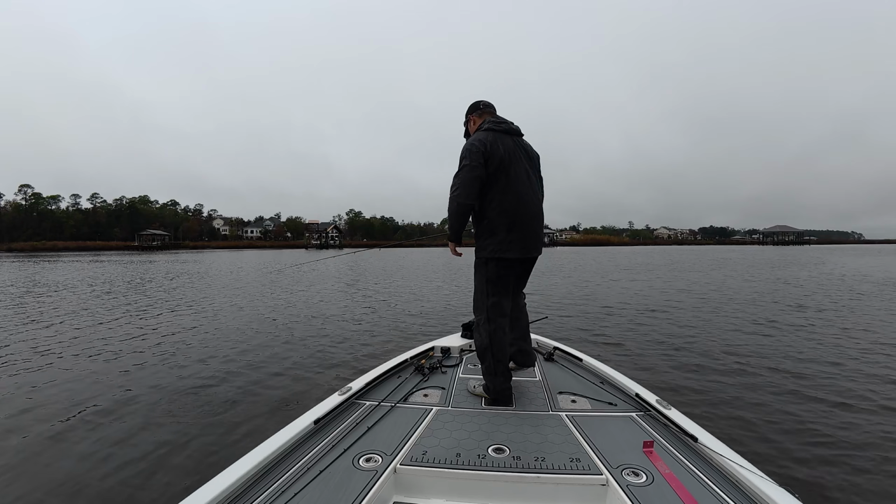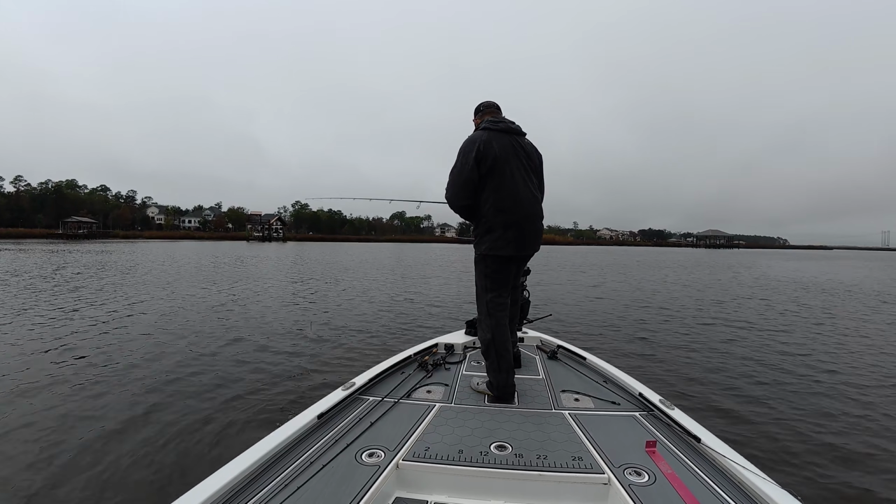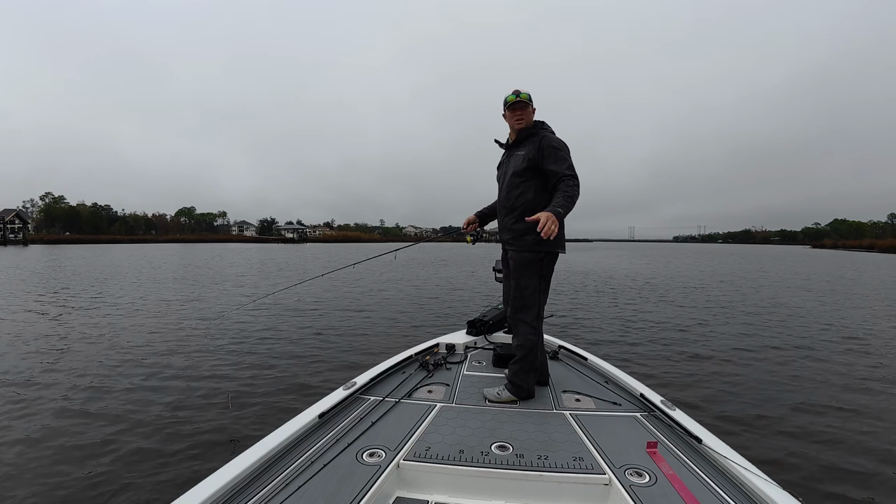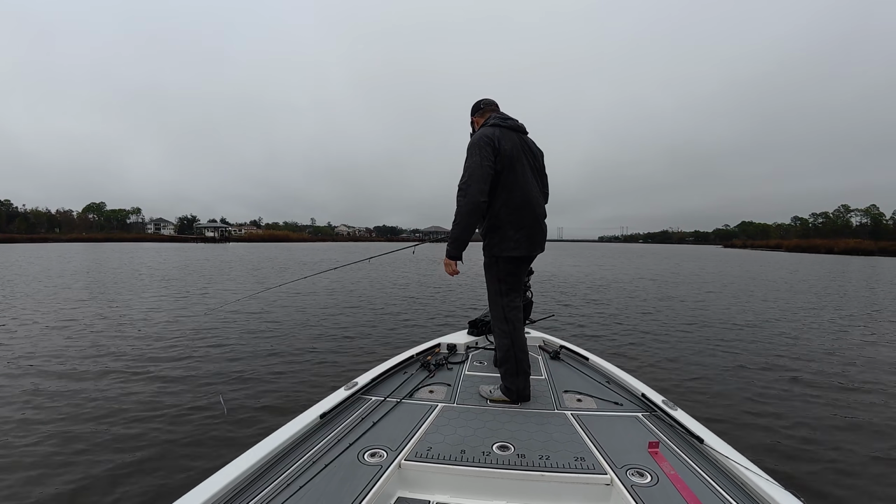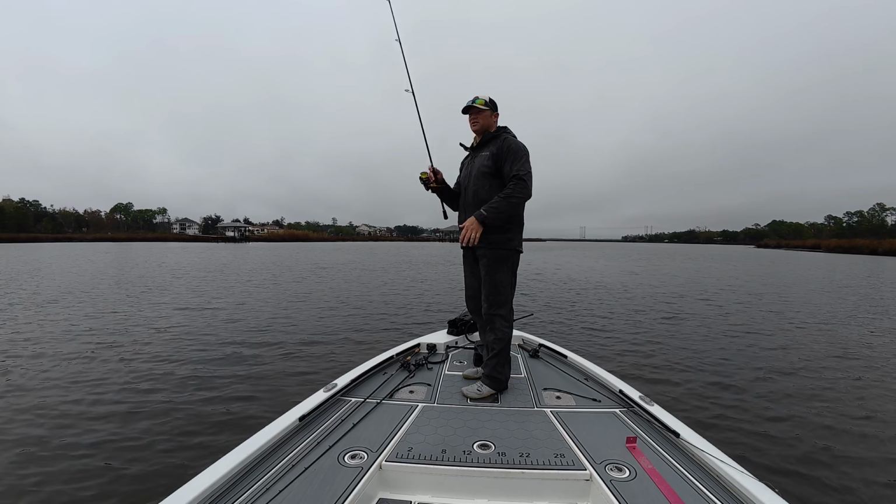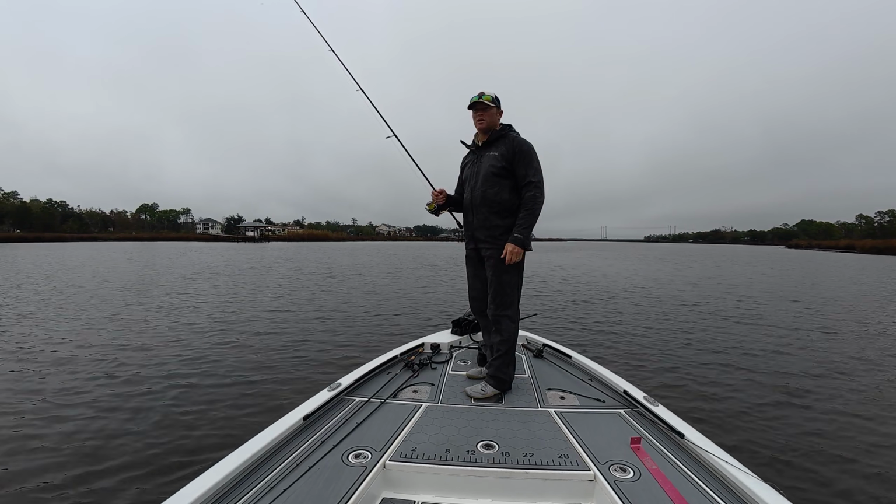All right, let's get out in position here. So I can see on side scan these fish sitting right here and kind of just off this point in the middle of the channel. I was kind of working the shallow flat. Saw these fish, let it get to the bottom in about 10 feet and thunk. So we'll see what happens.